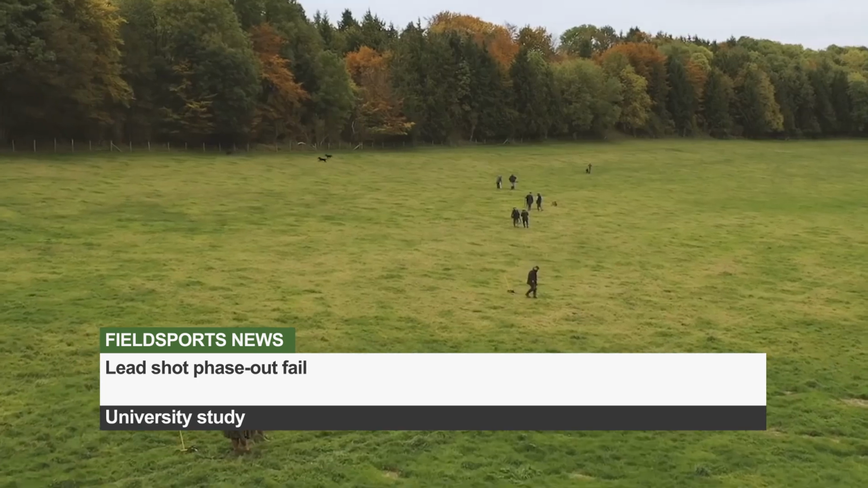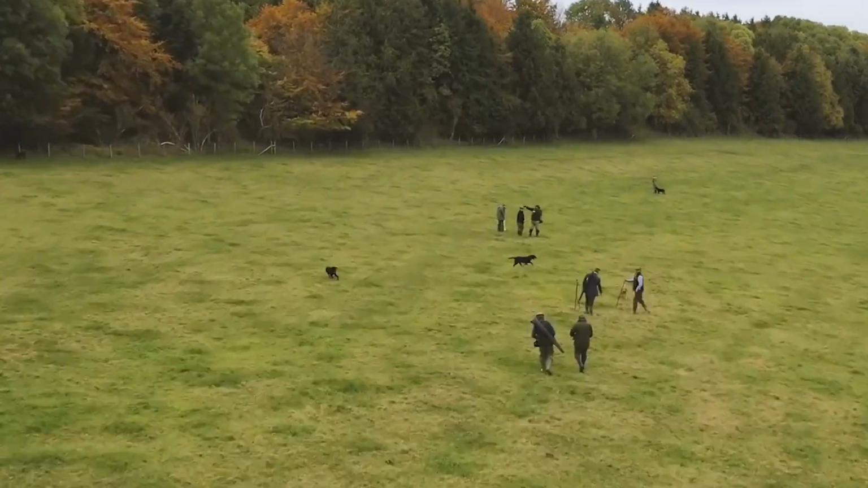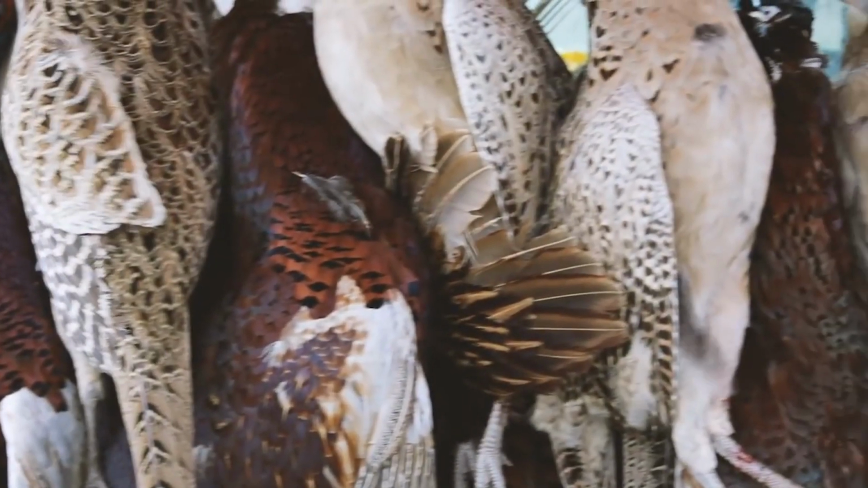3 years into a 5-year pledge to phase out lead shot in game shooting, and still most pheasants are shot with lead. That's the conclusion of a Cambridge University study, which found that 94% of pheasants on sale it bought at a supermarket contained lead.